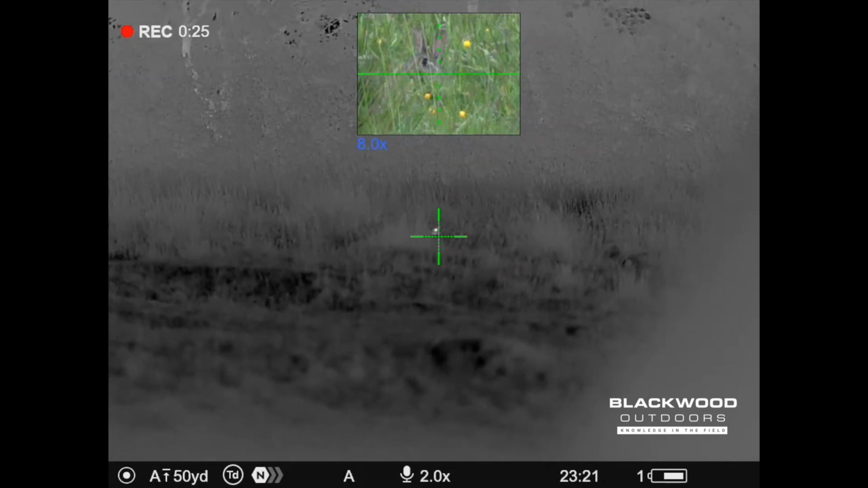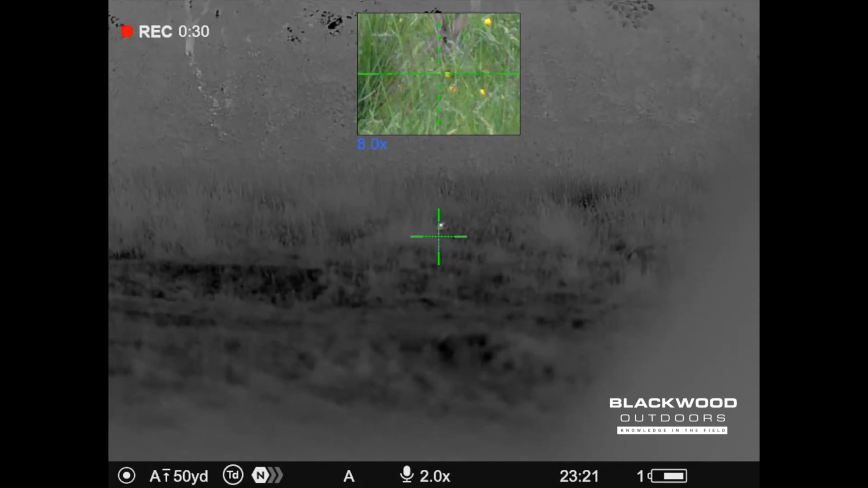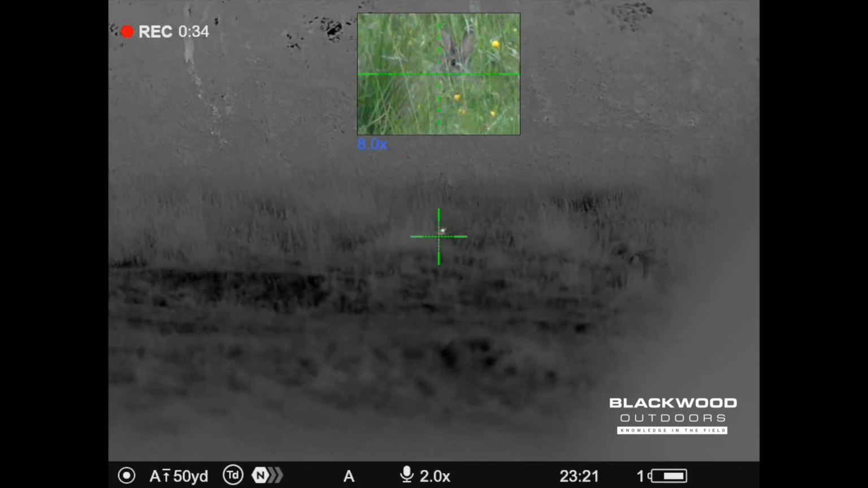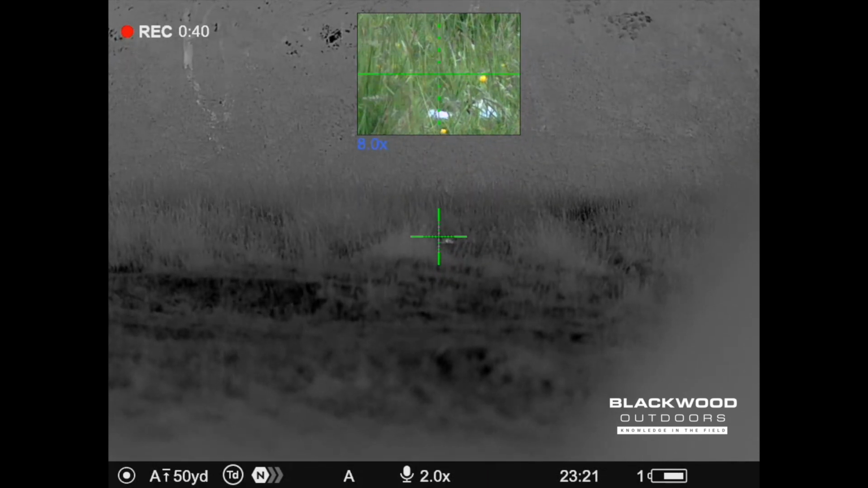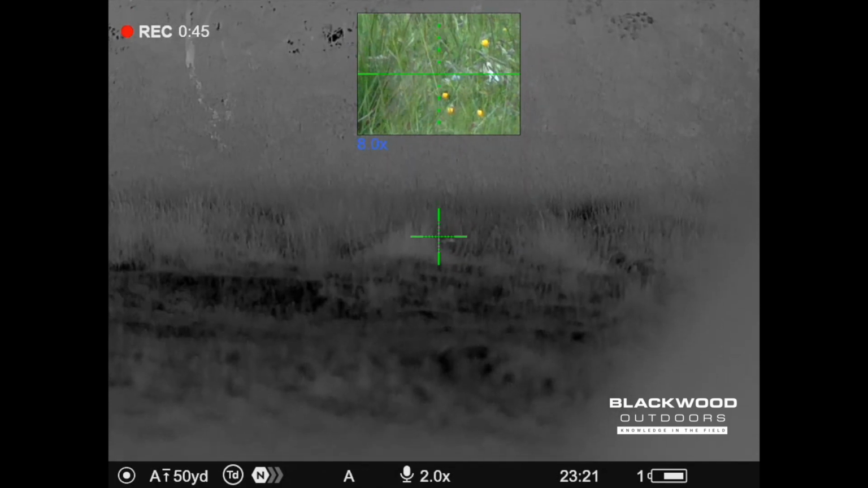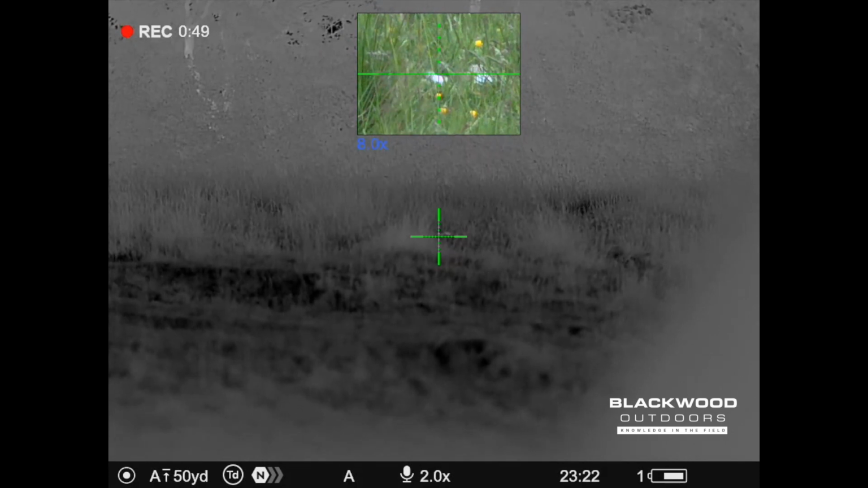Look how difficult this rabbit would have been to find. The thermal channel just shows it's a little heat spot, but you can just see through and identify from its head and ears it's a rabbit. So without that, I would have probably tried to get round closer, maybe spooked it, but I can definitely identify with the day channel, which is, to me, massive benefits.